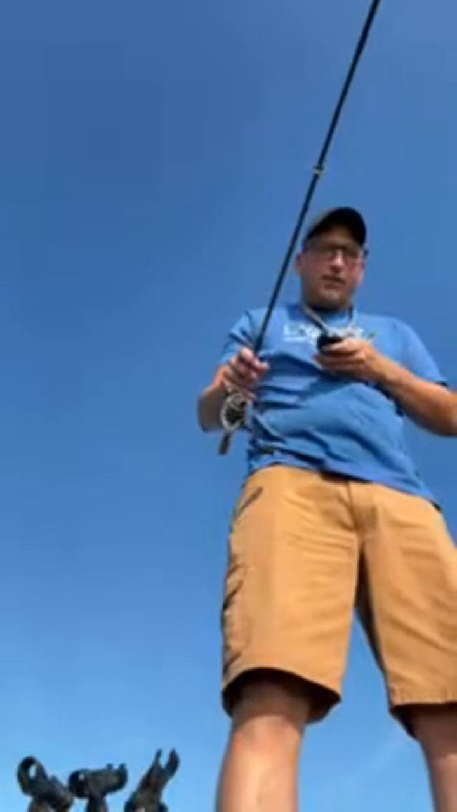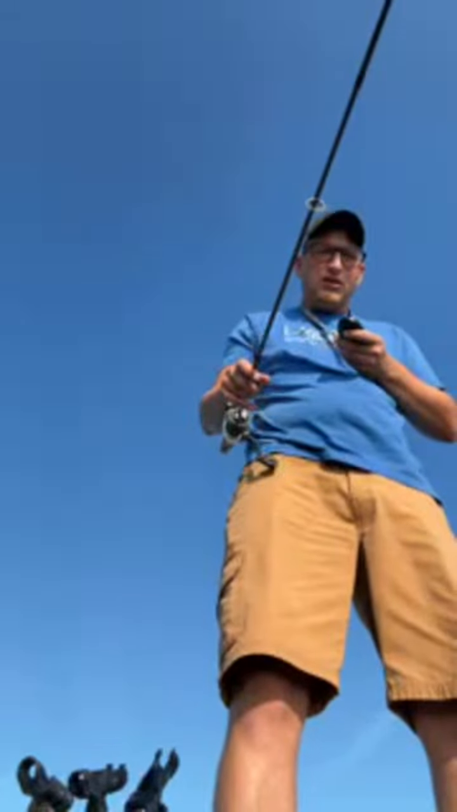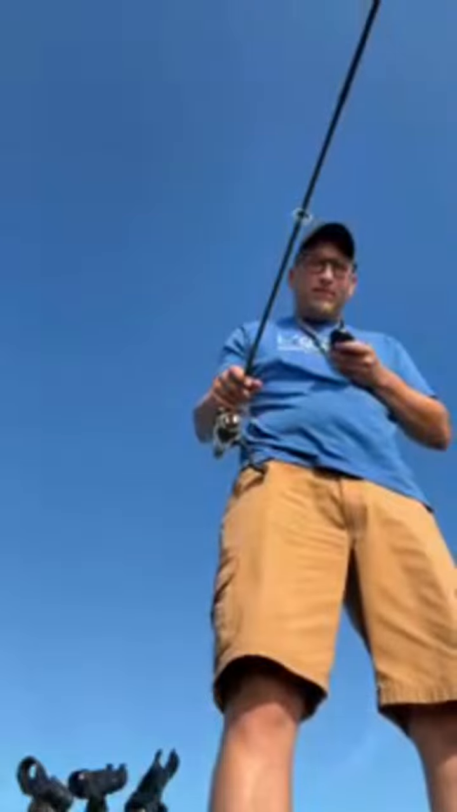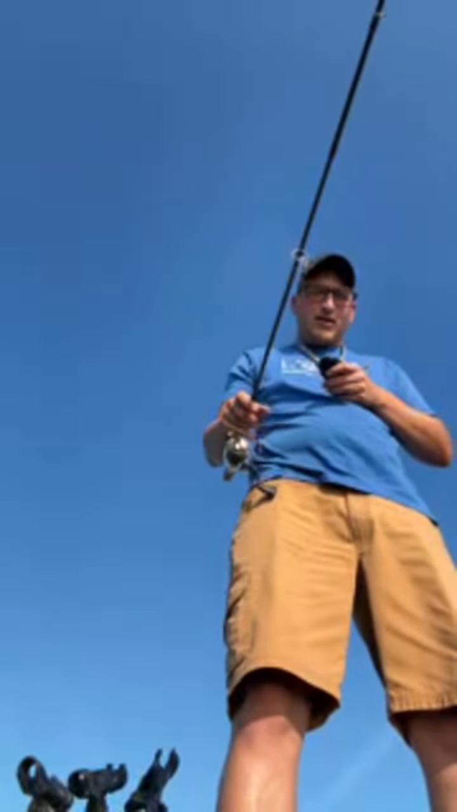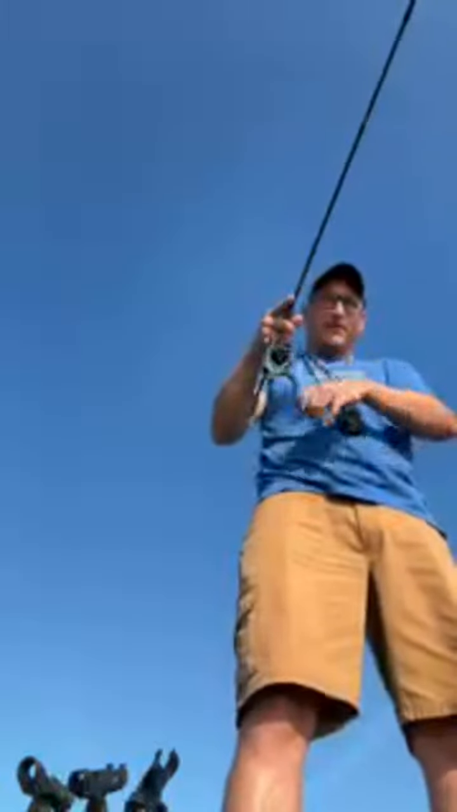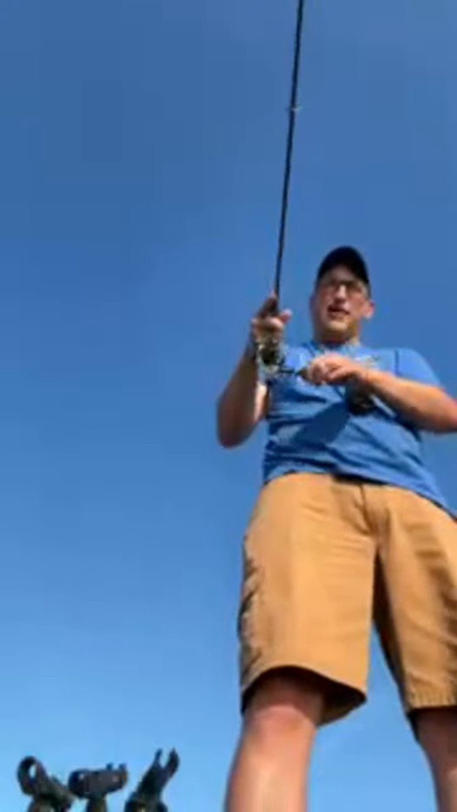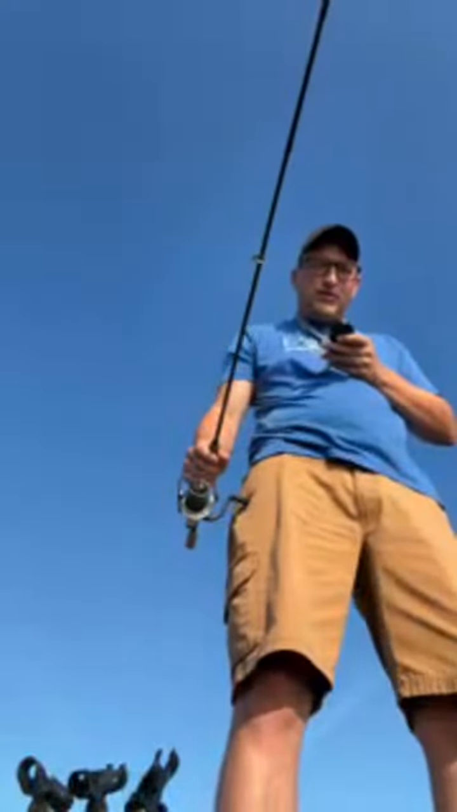That was a lot of fish. They're already 50 feet behind me. That is nuts. Let's see if we can intercept. Don't know if they were walleye, sheepshead, silver bass, I have no idea.